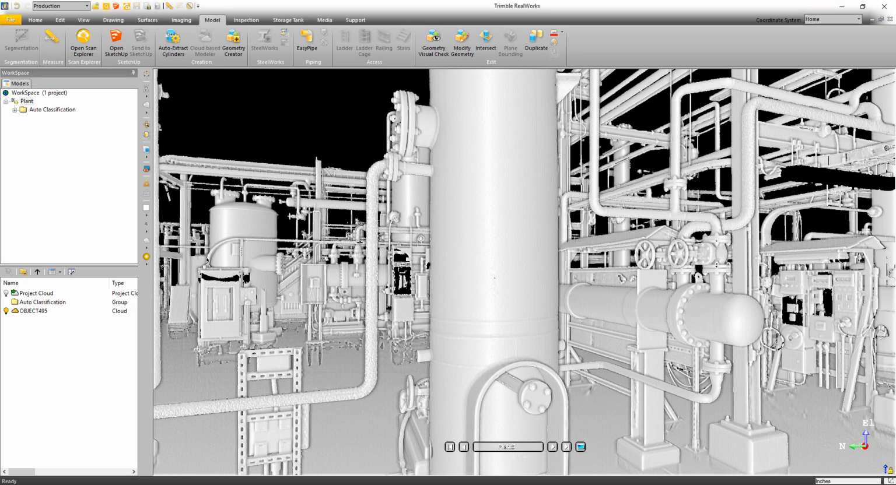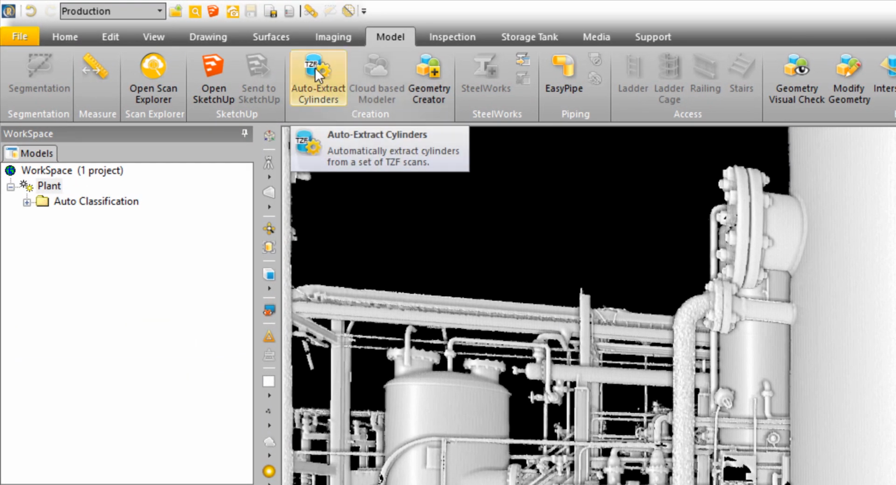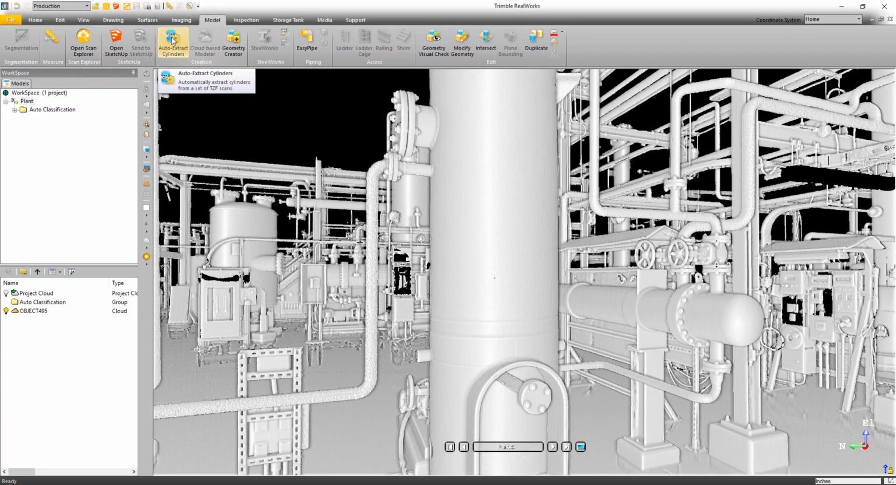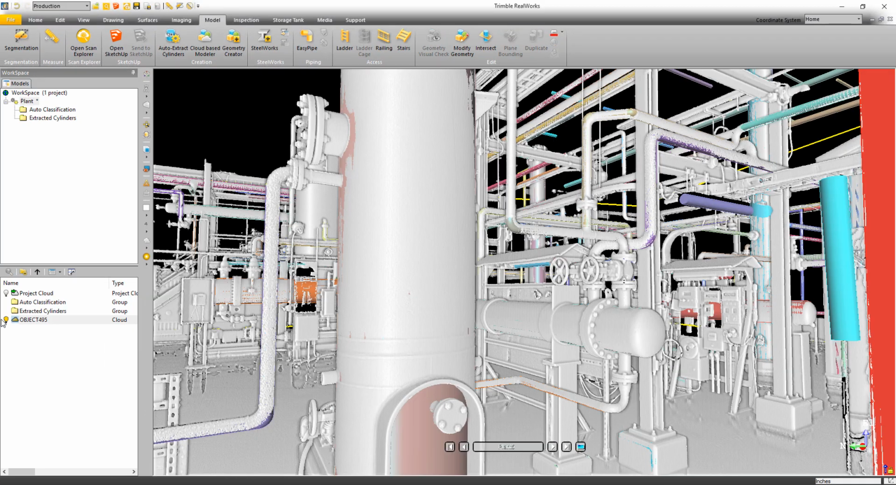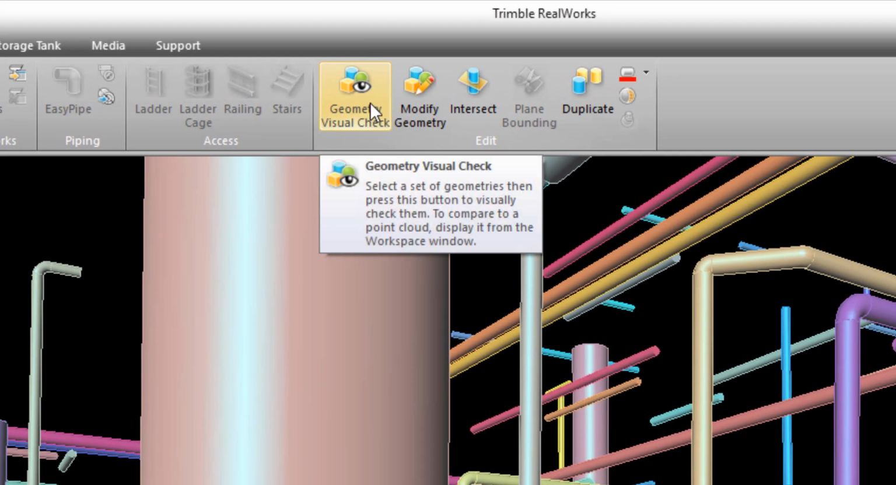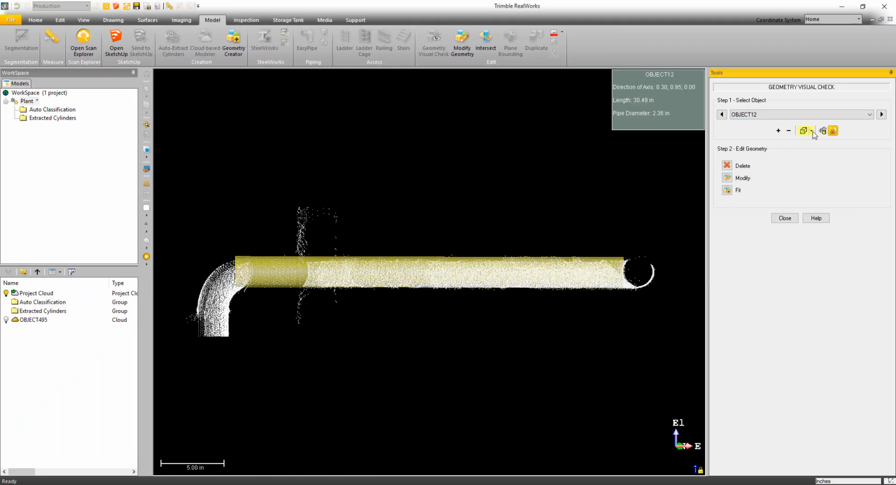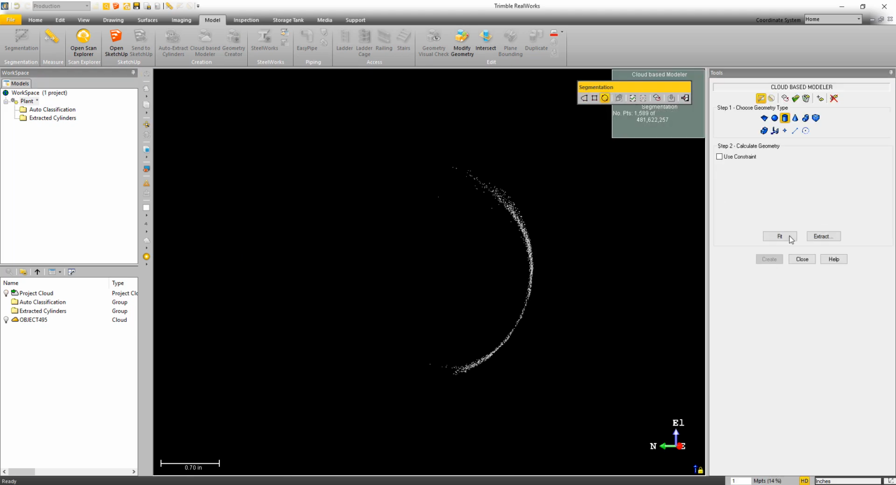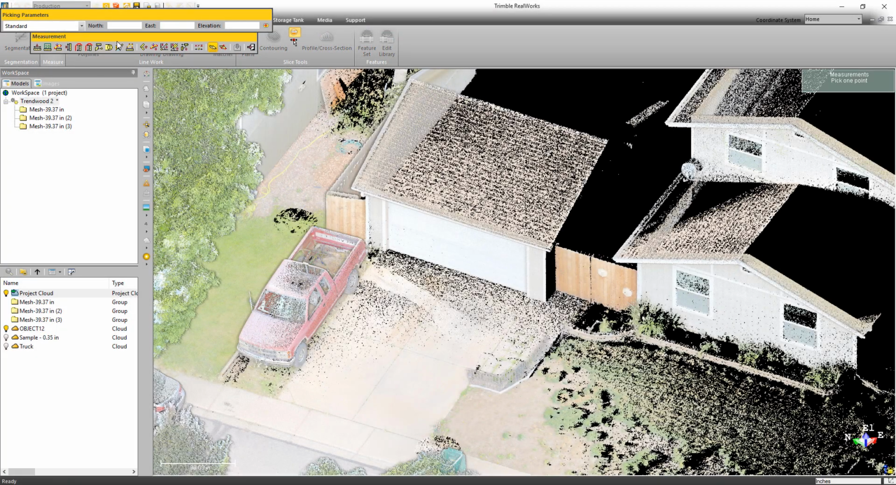Now, if you're more into modeling, we have some great new tools to help increase your productivity. The first of the tools is the Auto Extract Cylinders. The tool allows you to select a diameter range, add some constraints on how you want your models created, and indicate if you want the software to automatically add elbows where possible. Once the cylinders are extracted, you can use the new geometry visual check to go through and evaluate the quality of the fit. This tool can be used not only for cylinders, but pretty much any modeled objects in Trimble RealWorks.